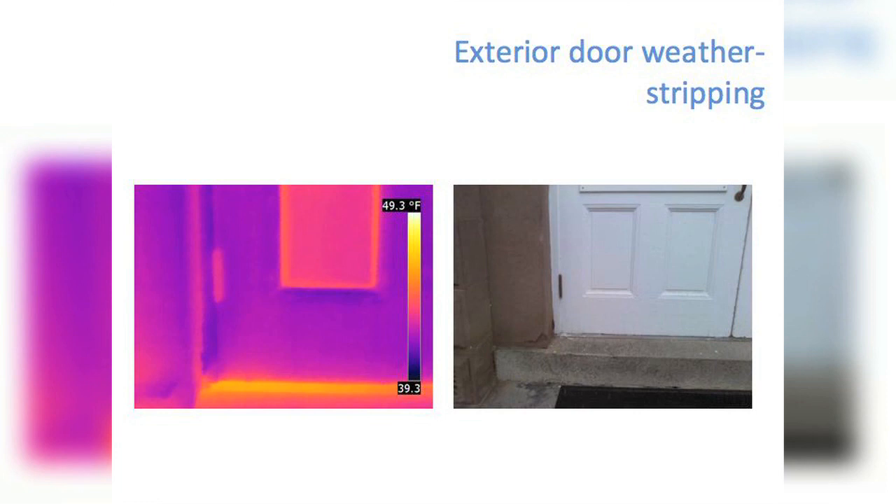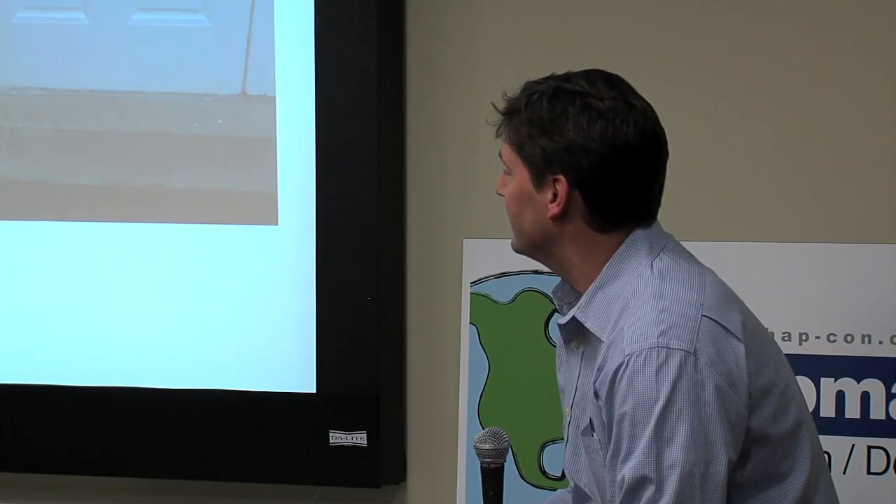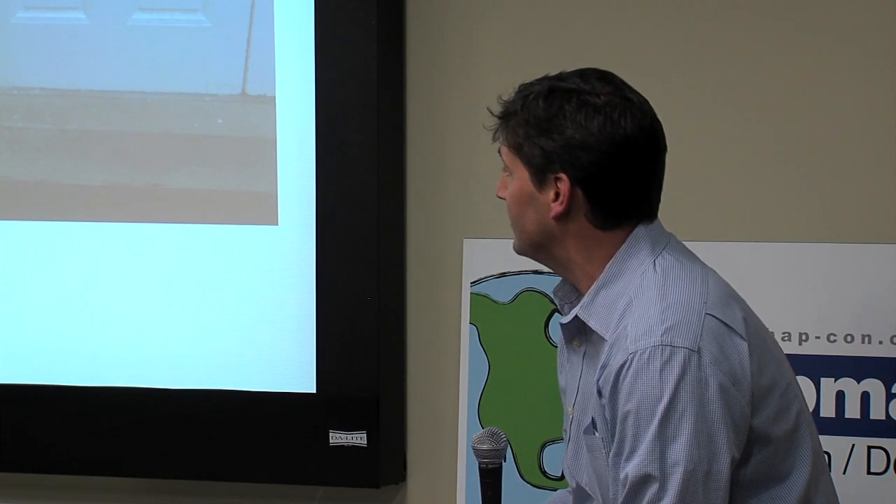These old raised panel doors, you can see the thickness of the door panel itself versus the tongue of the tongue and groove application will really affect the insulation capabilities of that door.